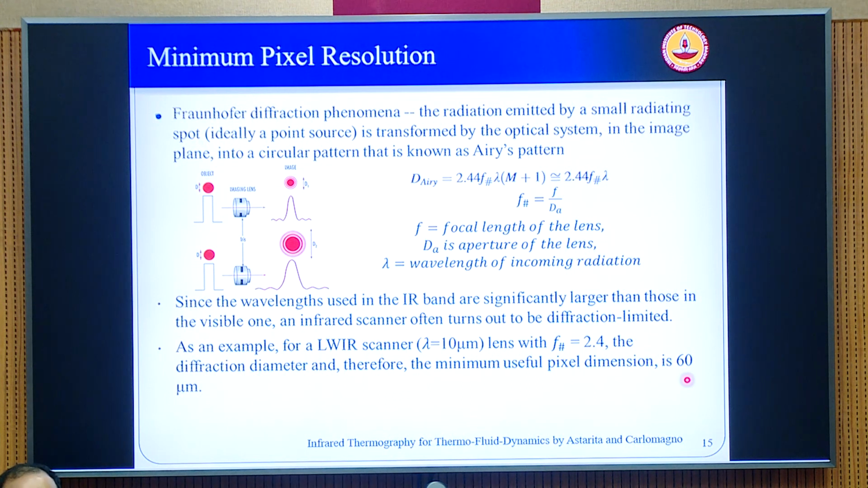Whereas if you look at CCD cameras, if your wavelength is 1/10 of this, approximately 1 micron, the diffraction limit comes to about 5 or 6 micron, and if your f number is about 1, even better, you have 2 to 3 microns. That means the current sensors, which have a pitch of about 3-4 microns, are not limited by the diffraction limit in the visual CCD cameras, whereas in the IR camera you are already limited by the diffraction phenomena.